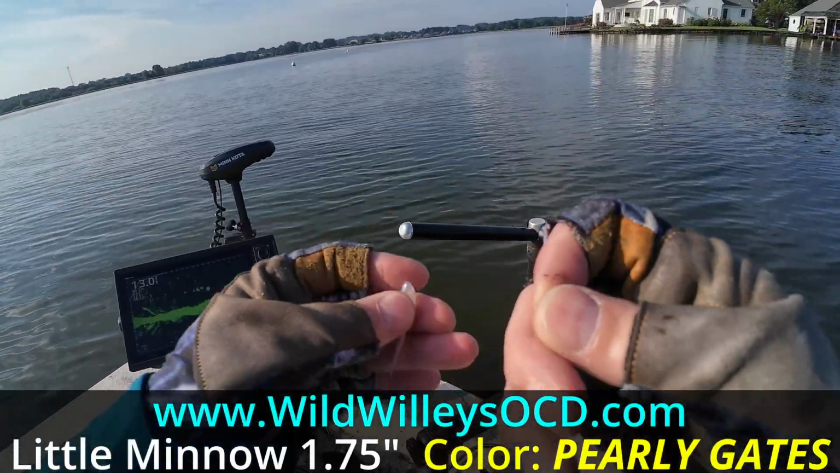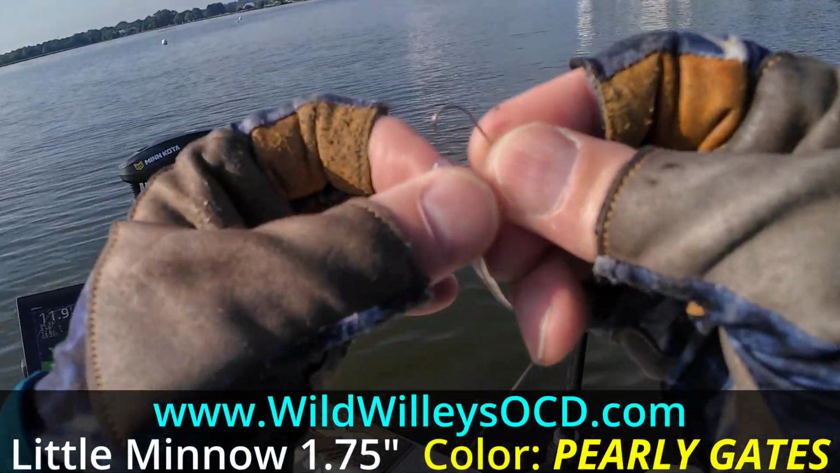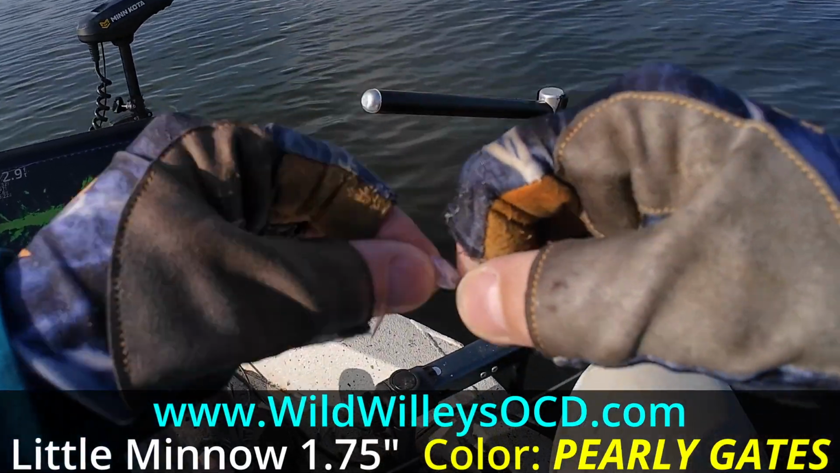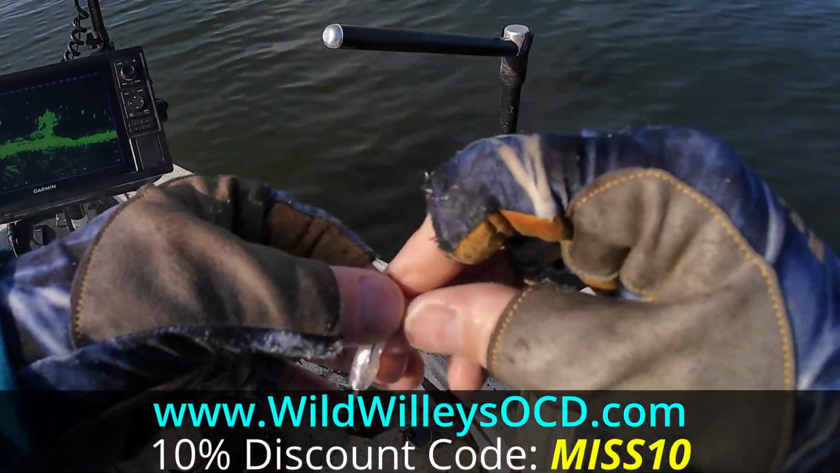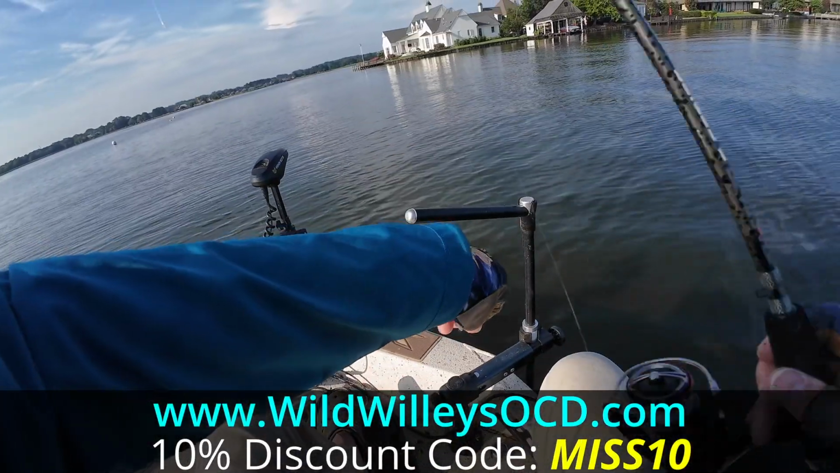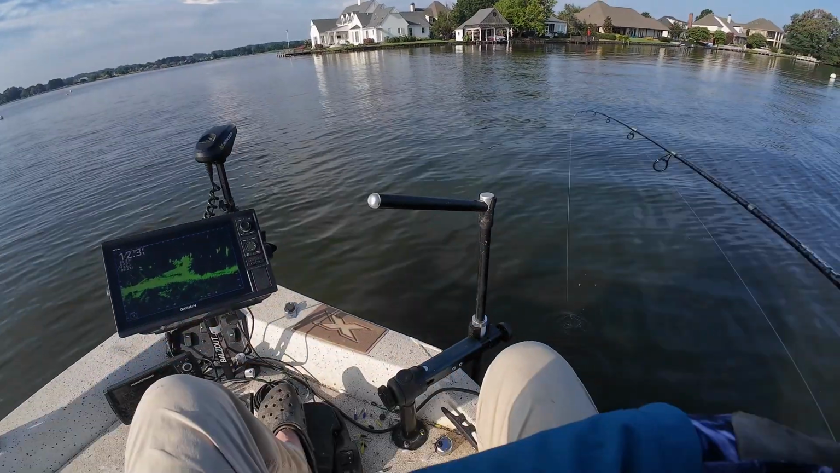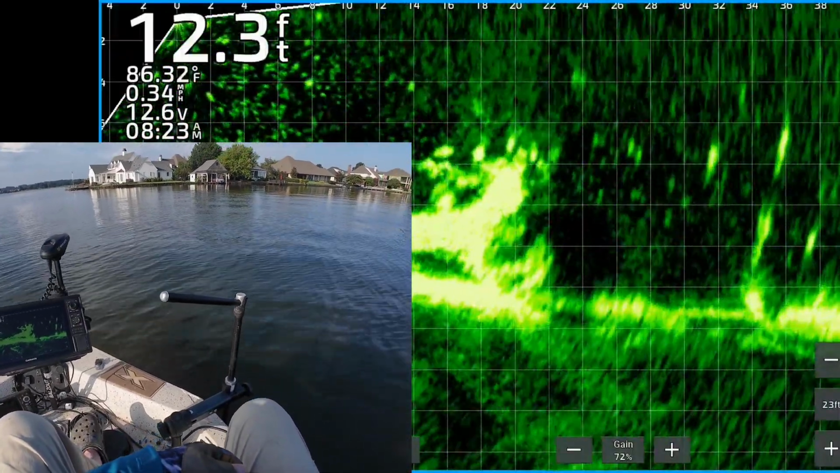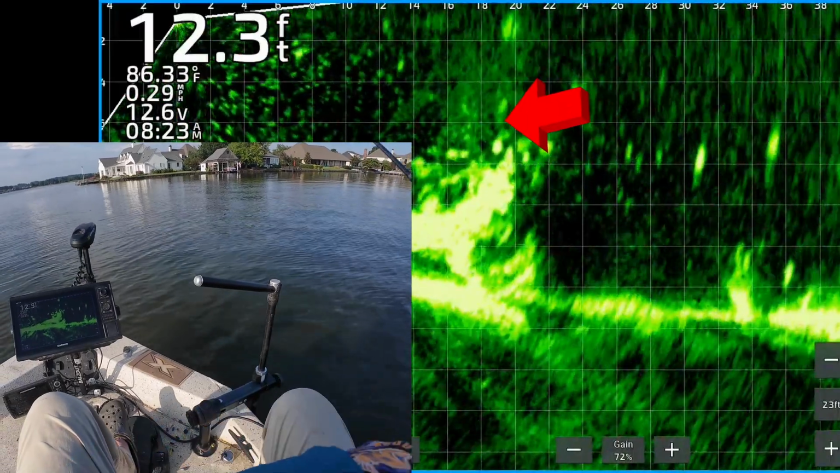So here I've got the Wild Willie's OCD Little Minnow, 1.75 inch. The color is pearly gates, and they seem to really be wanting it. I've got a 64th ounce trout magnet jig head I'm using too. So I try to keep my expectations in check in August and September, and that really helps to make it a little bit more fun.